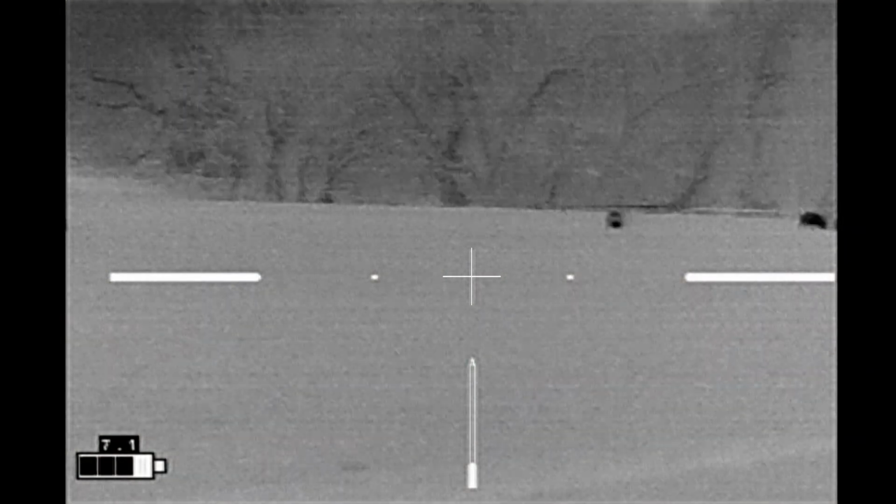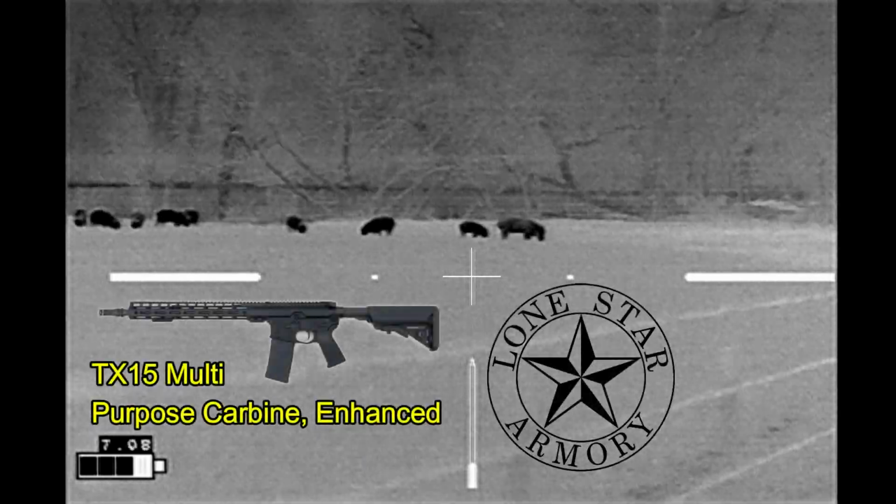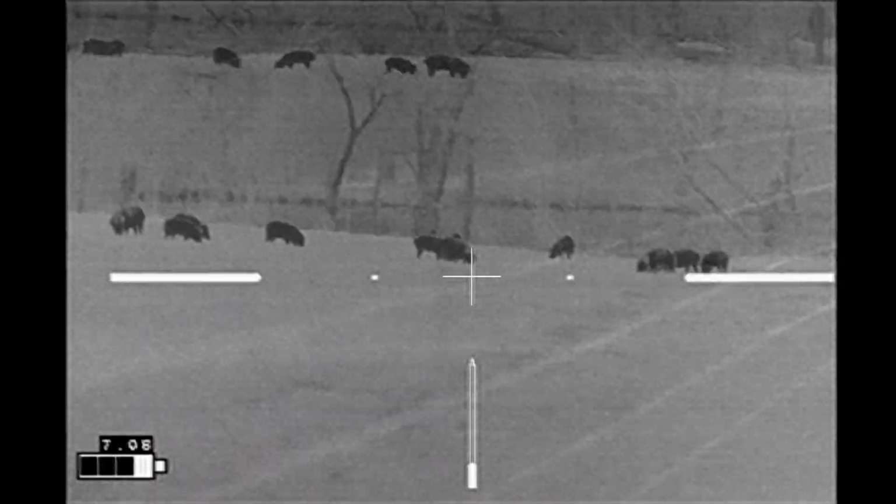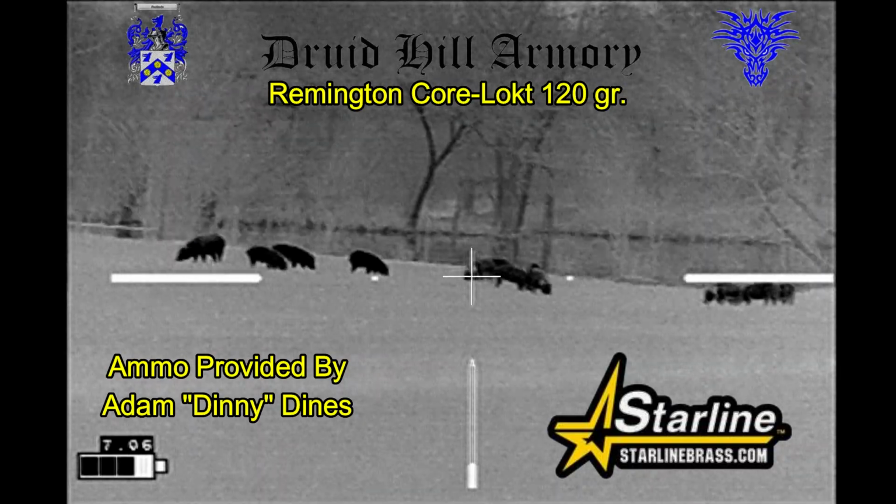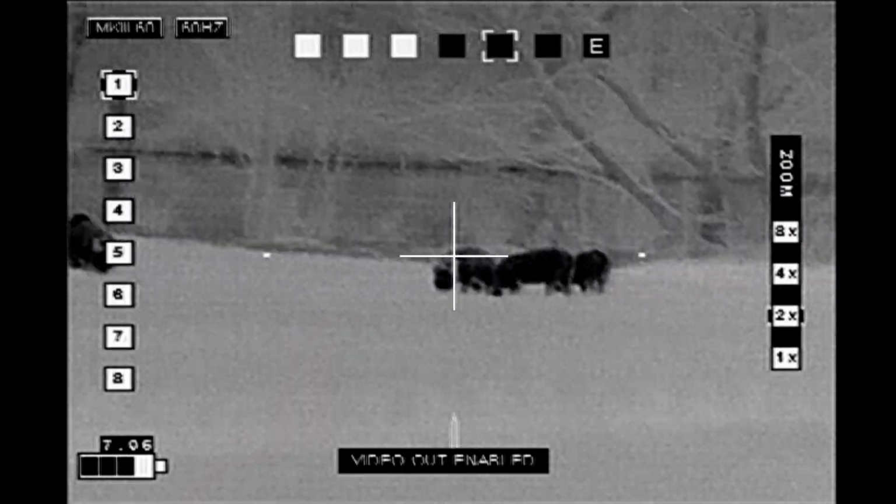So here's where I'm making my approach along the fence line of field number 1, taking a look at the hogs in field number 2, hoping to get a shot with my Lone Star Armory TX-15 multi-purpose carbine enhanced, through which I'll be shooting some Remington Core-Lokt bullets loaded by Druid Hill Armory and a Starline brass that my buddy Dinny has provided for me.